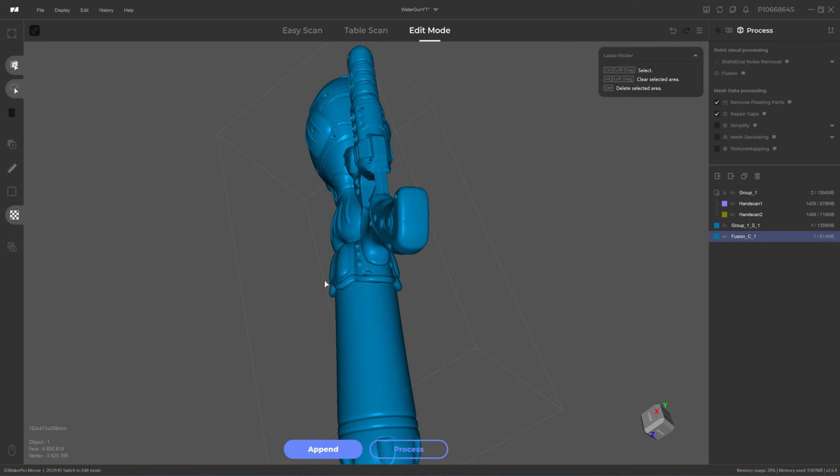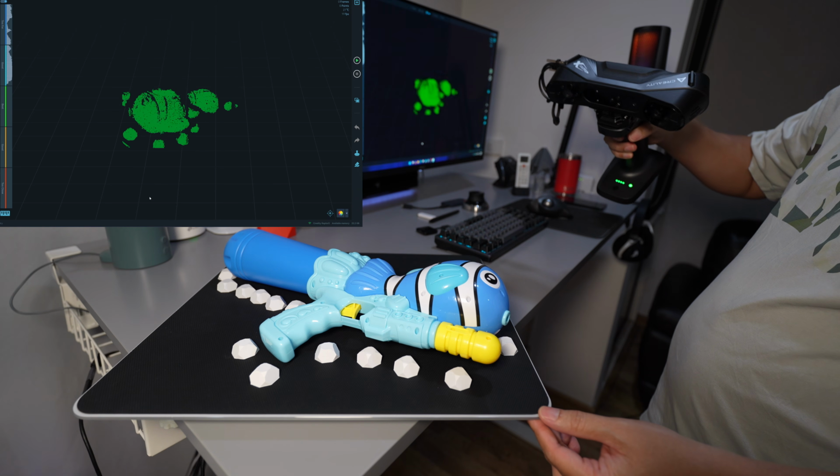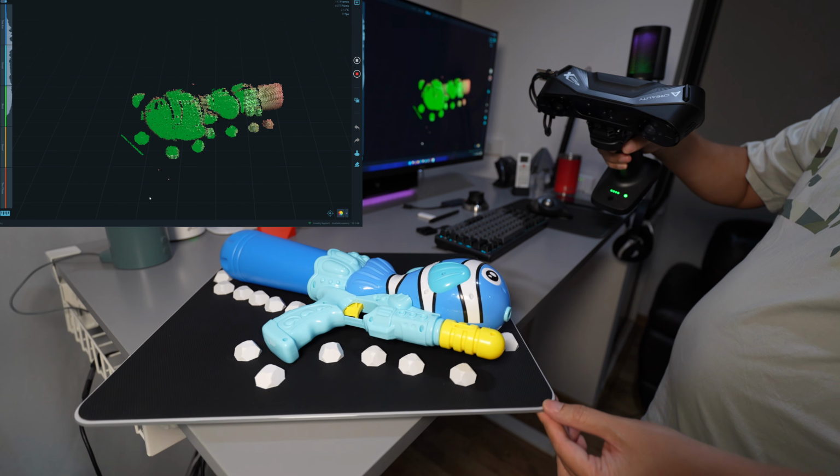0.25 millimeter resolution. Okay, next Raptor. I choose infrared mode, medium geometry. The preview from the Raptor doesn't show much of the detail, but it scans fast.